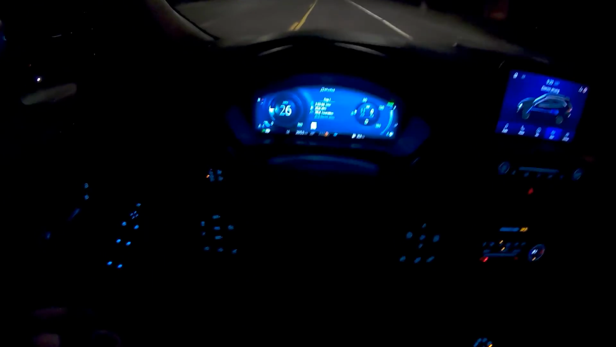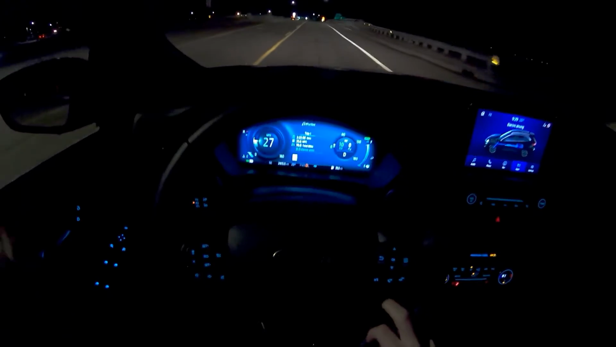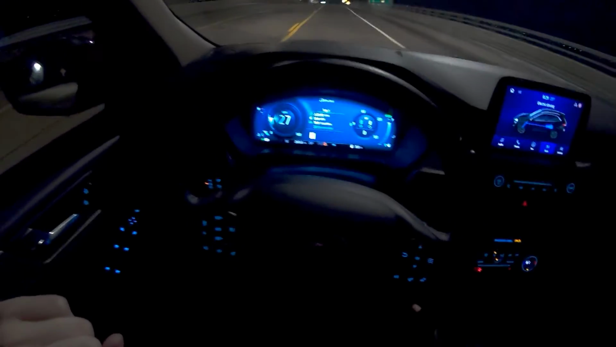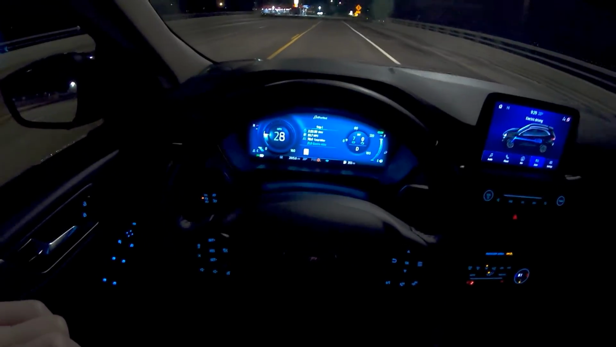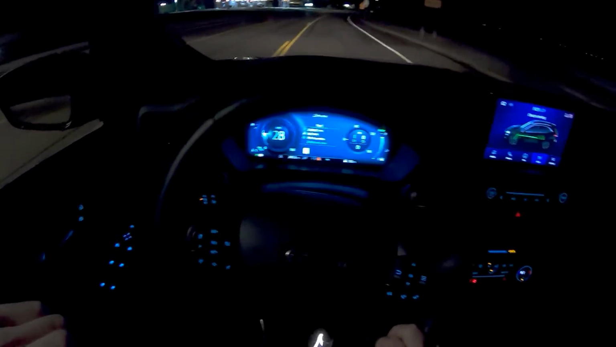Oh, so here we are. I actually saw the little needle there on the thermometer move, and we are just about to dip into the dark blue cold section. Be able to ease off the power here.